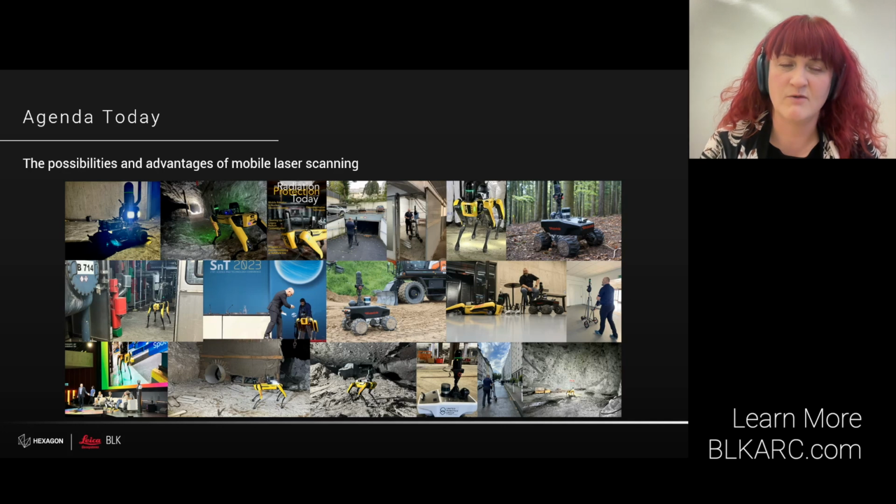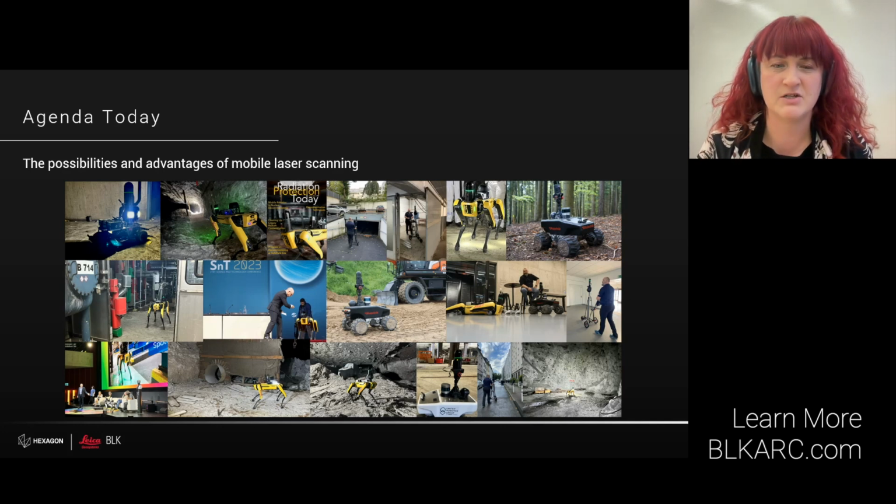In this webinar, we'll focus on the possibilities and advantages of mobile laser scanning. You'll hear about different applications, software workflows, best practices, and how to optimize BLK ARC on Spot for our use cases. We'll also explore how versatile the BLK ARC is when Spot is occupied with other tasks.